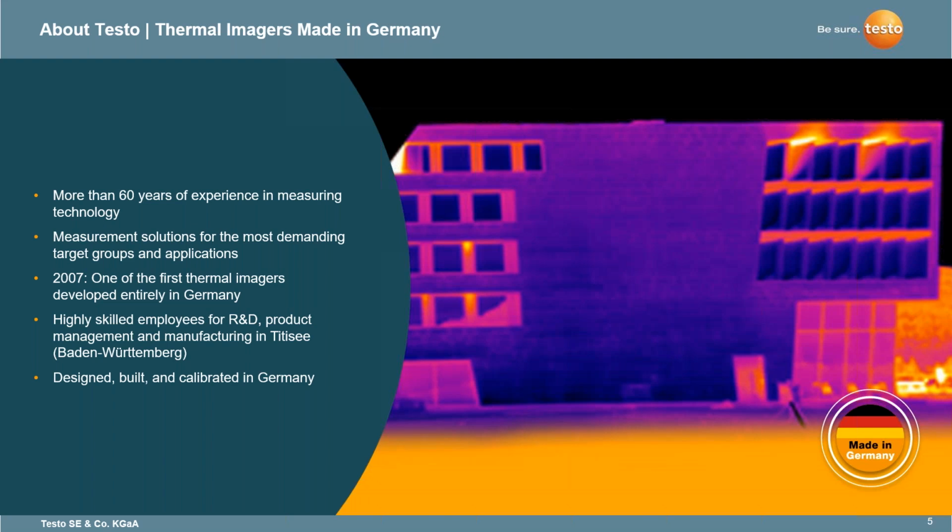Highly skilled employees for research and development, product management and manufacturing in the Lenzkirch headquarters office, which actually, this is a thermal image taken of our corporate headquarters in Germany. And as mentioned, these are designed, built, and calibrated in Germany.